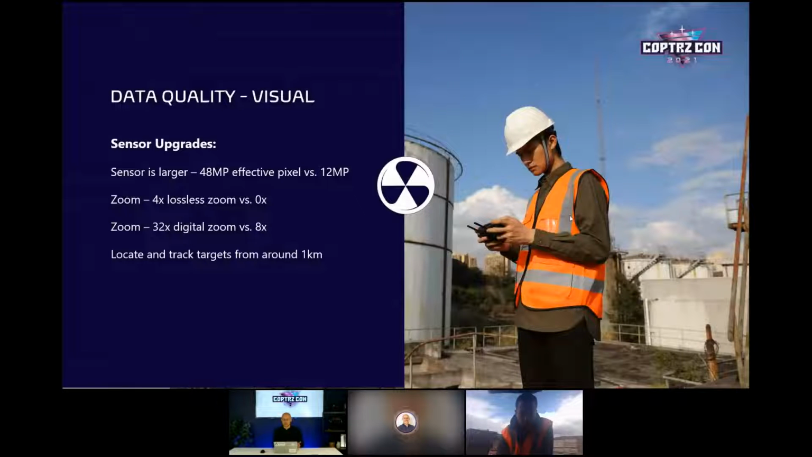It's still a good level of quality, and especially with the zoom lens. Mark, have you found that to be the case? When we spoke, you were still under the impression that it was 48 megapixels. What are your thoughts on the visual side of it, rather than the thermal?